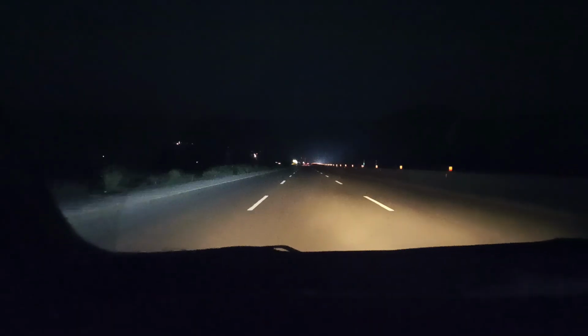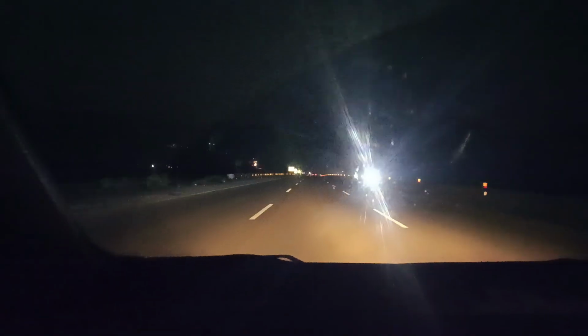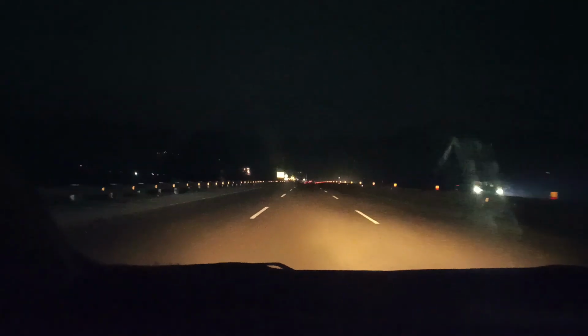The salt range is about to begin. This is my favorite area. I love to travel on this salt range. During the daytime, it is quite fun because we can look around, we can look at the hills, we can look at it from a very different angle.